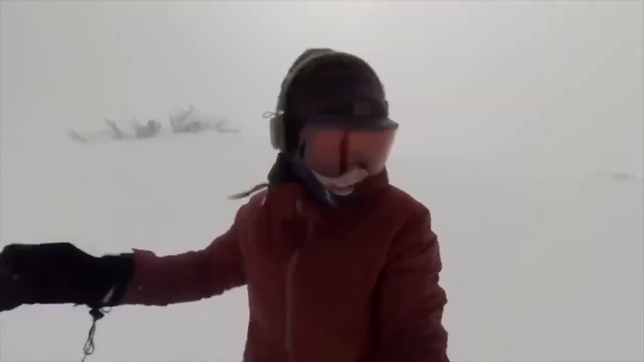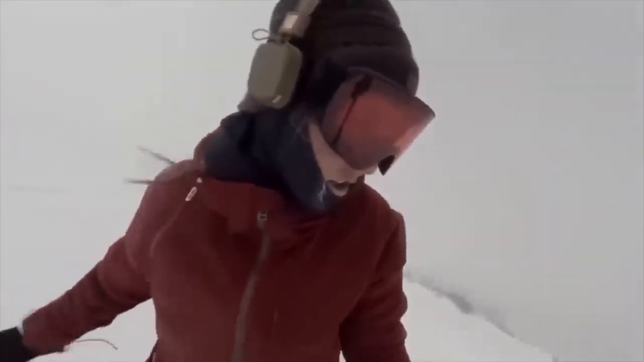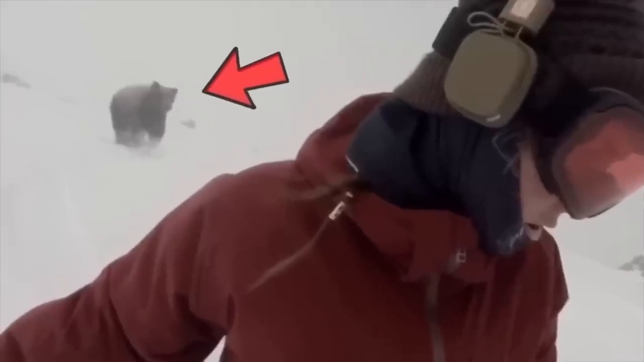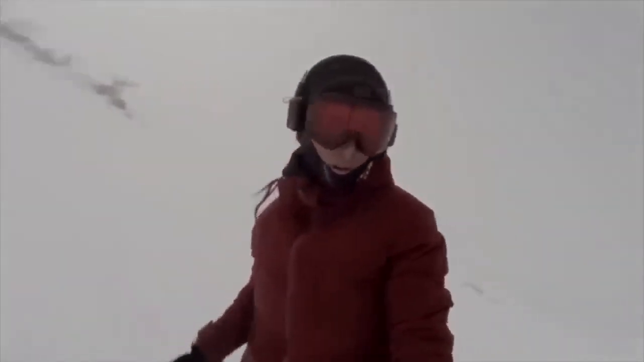So this girl was snowboarding as usual, but then something unexpected happened to her. She was singing a song while getting on her board, and once ready, she started riding. Suddenly, she noticed a glimpse of a bear chasing her from behind, but she didn't fully comprehend what was going on. Thankfully, the girl was quick enough to escape the bear and unknowingly saved her life.